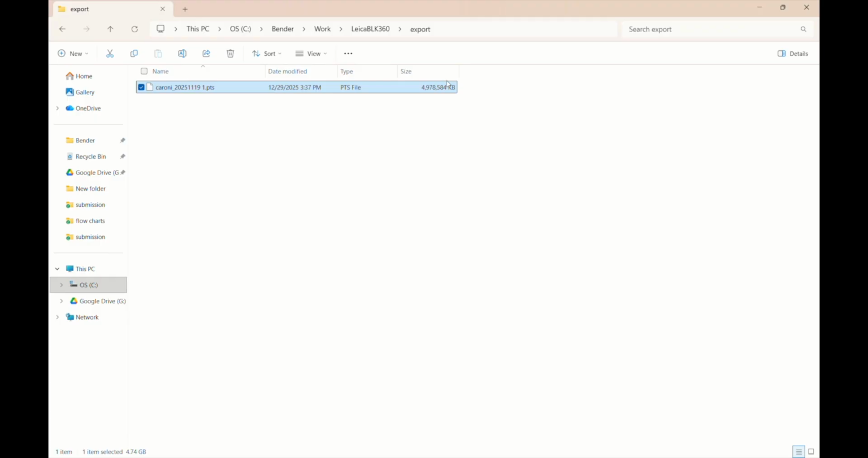Notice it's a relatively large file. This is approximately 5 gigabytes. This can then be imported into Cloud Compare for further editing.